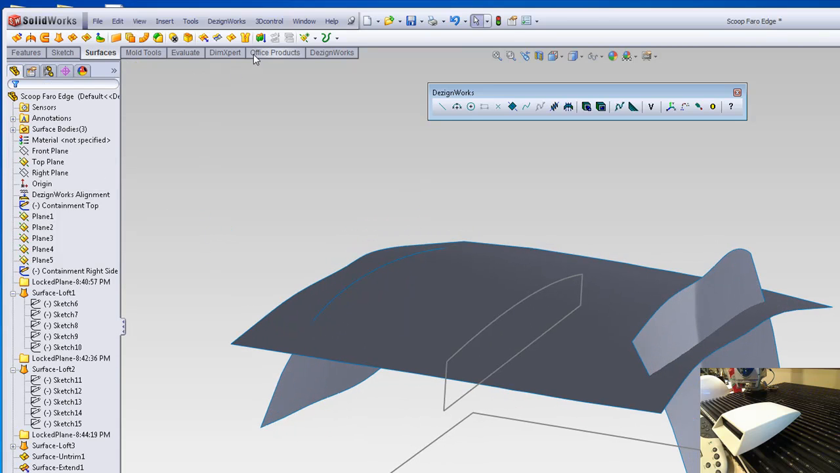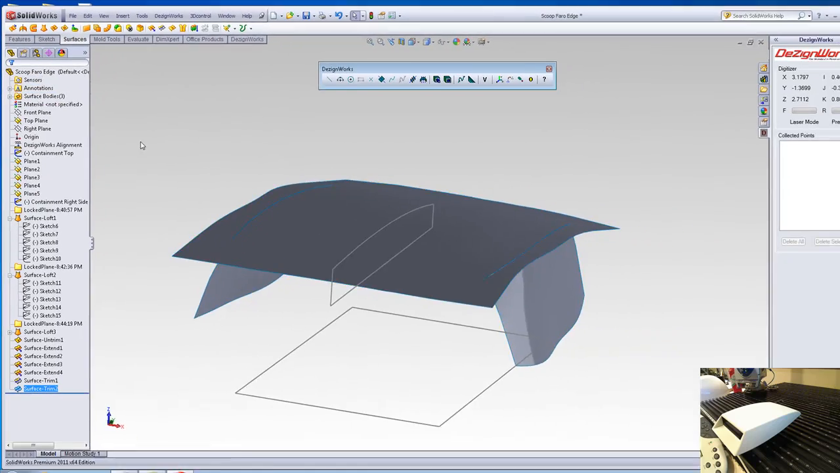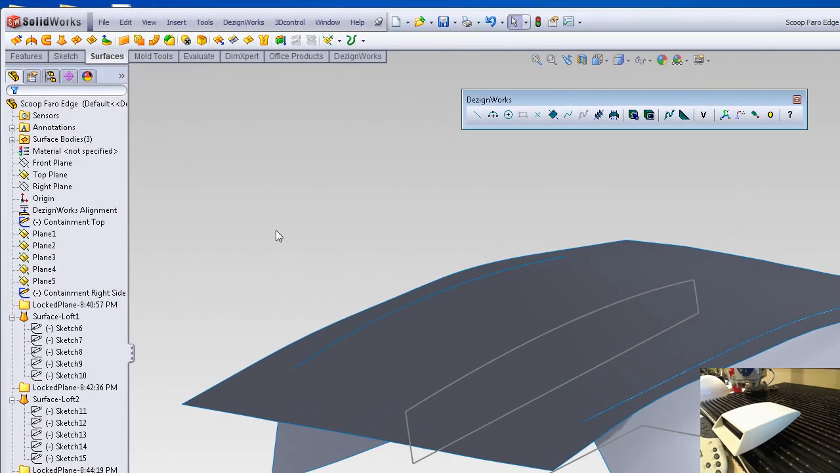We're going to trim that. Our trim tool will be this. Our trim tool is going to be this. We want to keep the bottom. Now we can just repeat it for the sides. So we'll come back and we're going to repeat that.